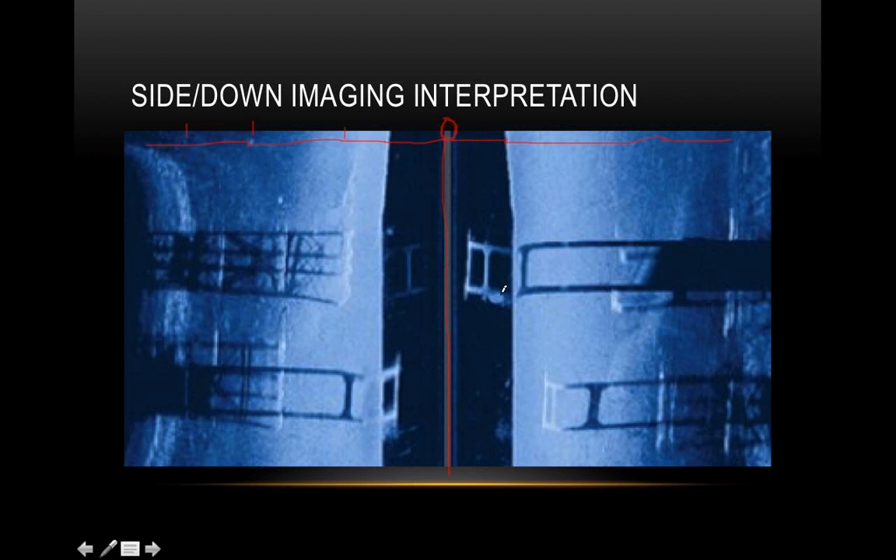But some notes here. This is a pretty fuzzy image, but we'll have some more. But you can see we've got some really harder structures. This is hard because it's white. It's got a really bright return, which means that it's a very strong image. The sonar beam bounced off of it, came back, and it's showing up as a strong image.